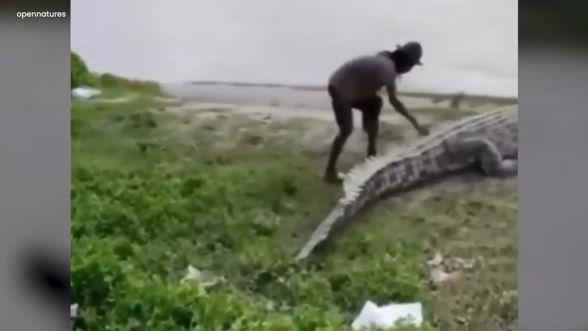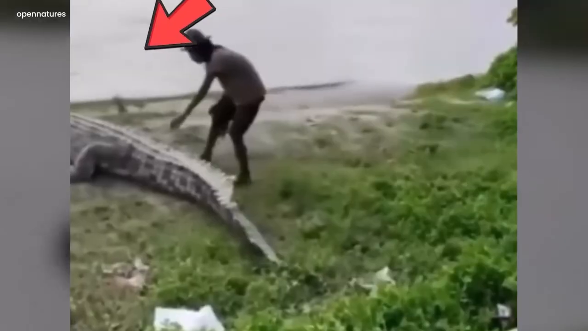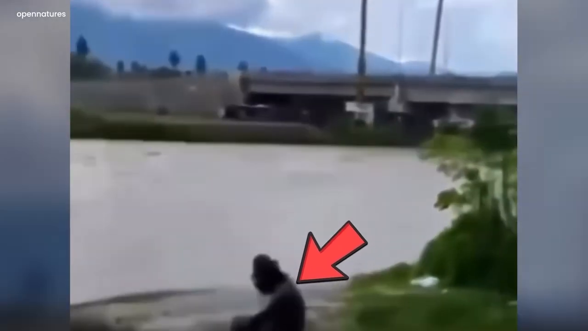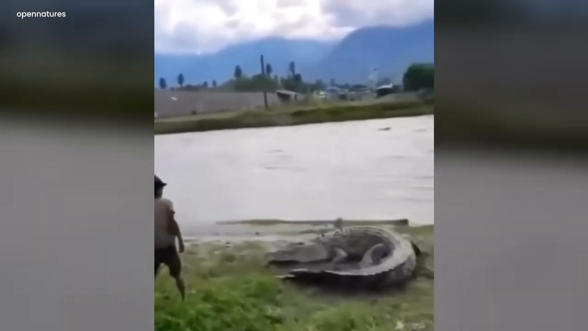A similar thing happened when the man started patting his back. The crocodile shifted his head, opened his mouth wide apart, and attacked the man. Luckily, the man managed to escape from the nerve-wracking situation.